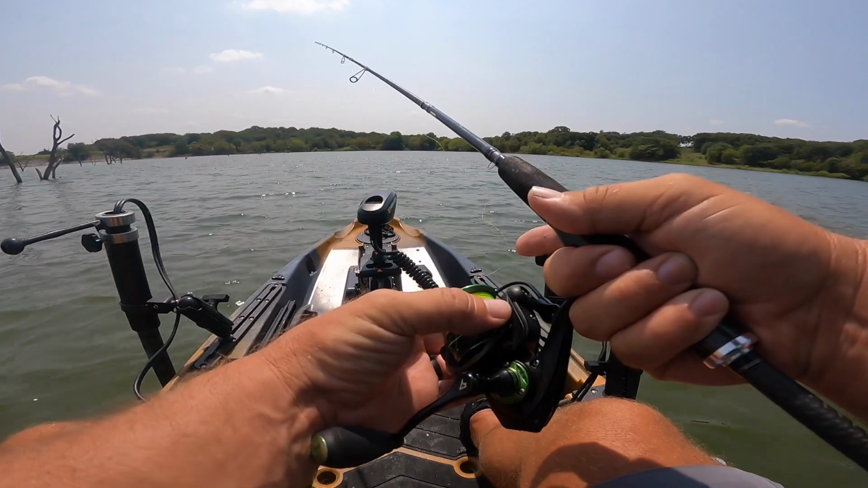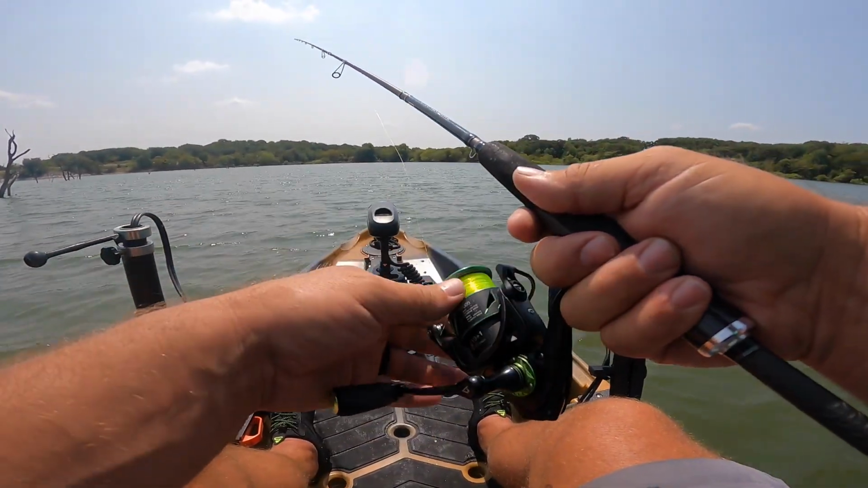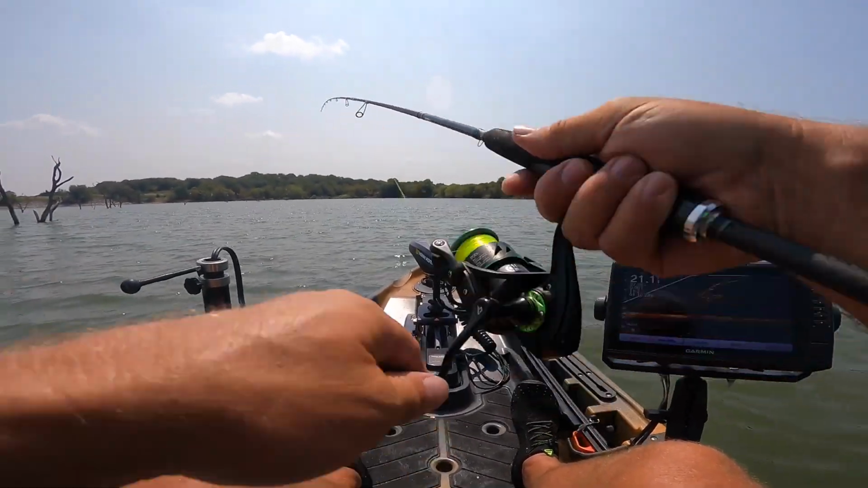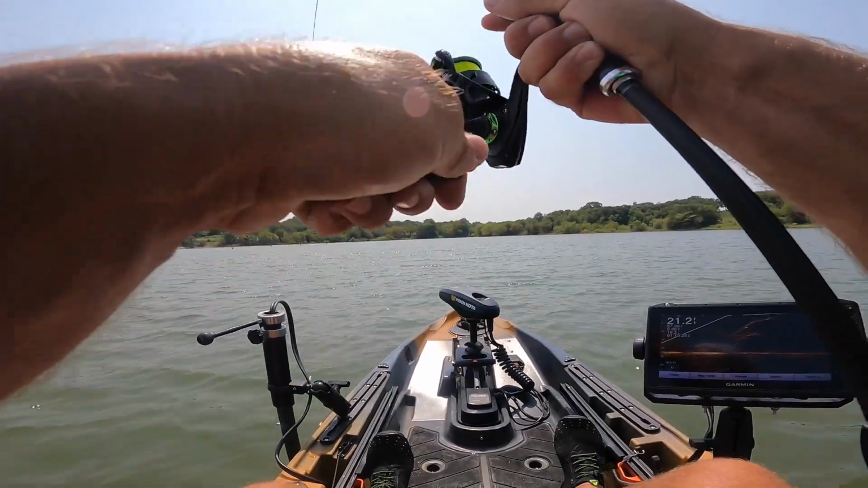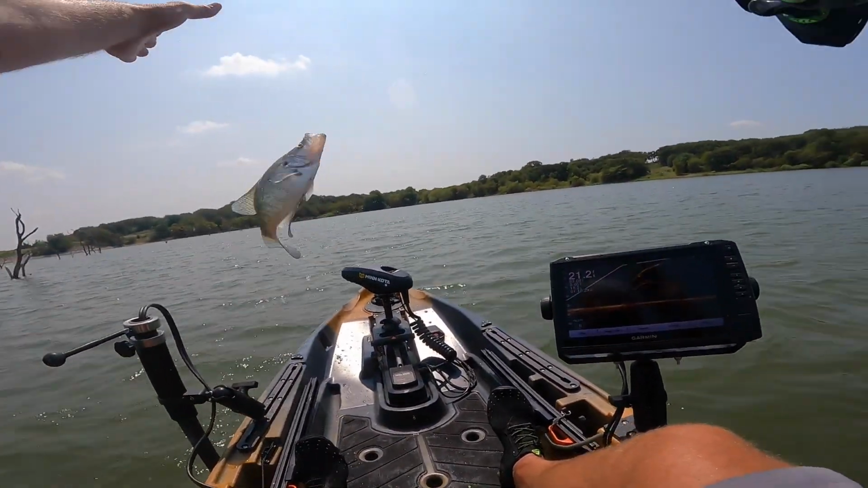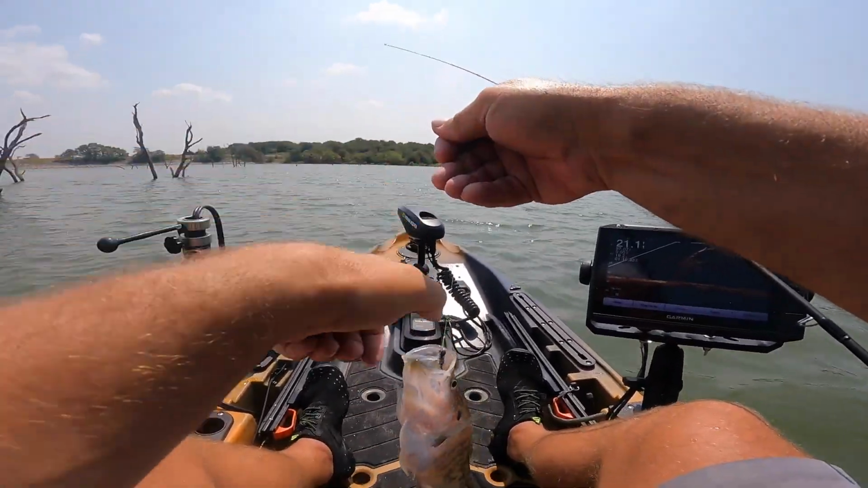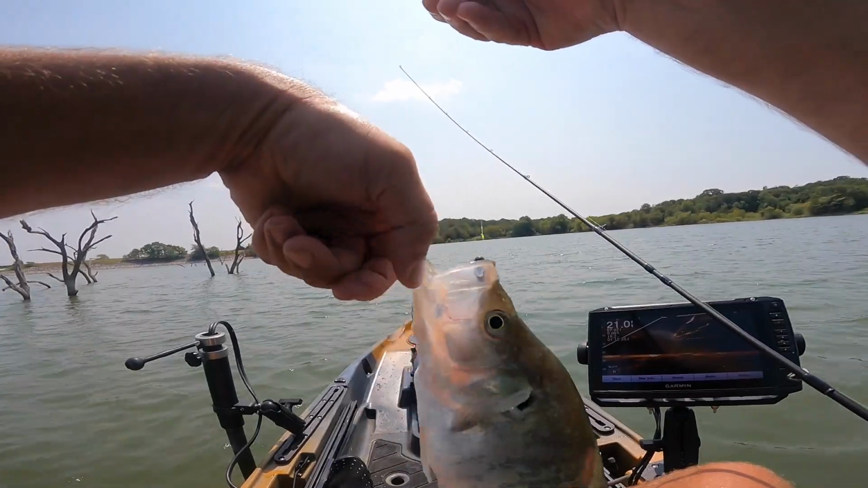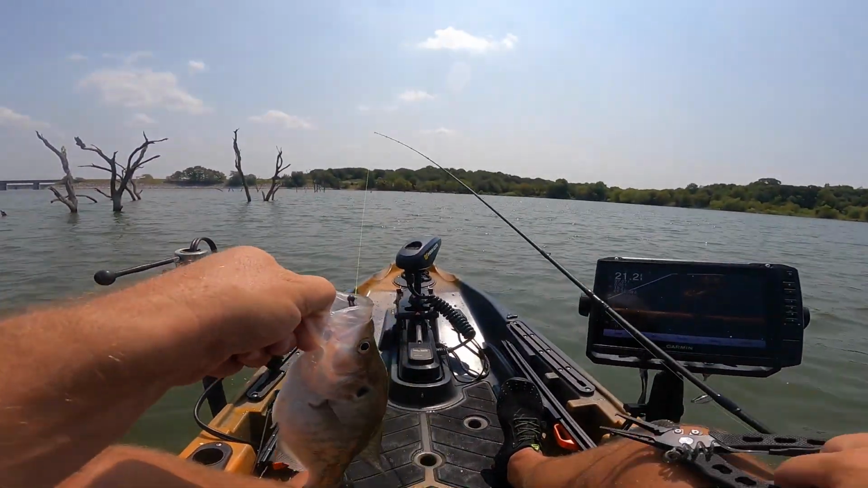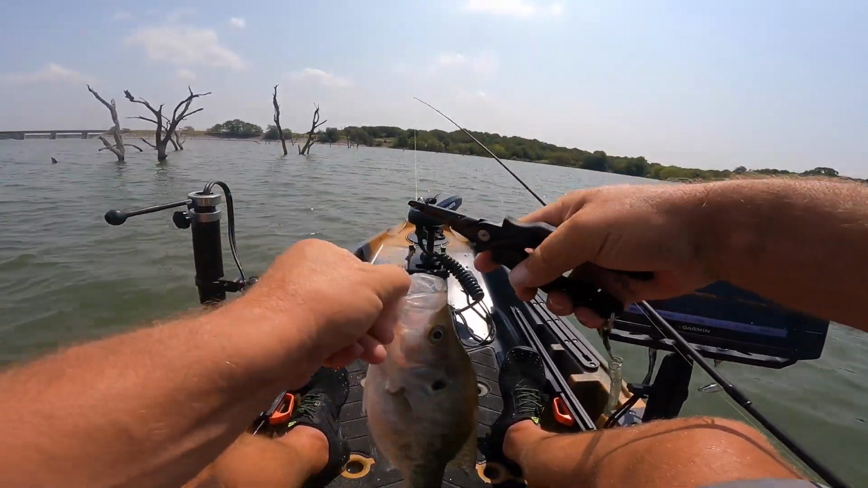If you can't see what you're doing and you're messing around with trees like this, you're gonna mess your stuff up. There we go, got him. Nice fish, nice fish. Oh, big second fish. Big second fish. Yes, sir. We don't mind those, do we? Still on this little low timber, southwest of the bridge.